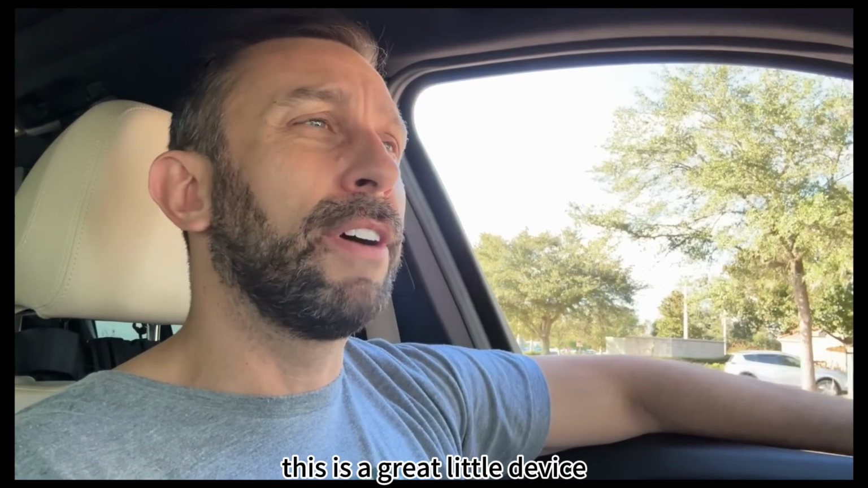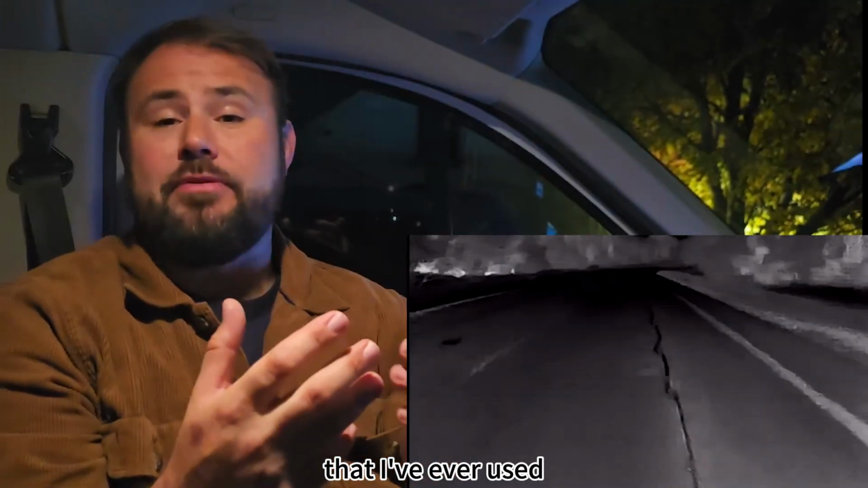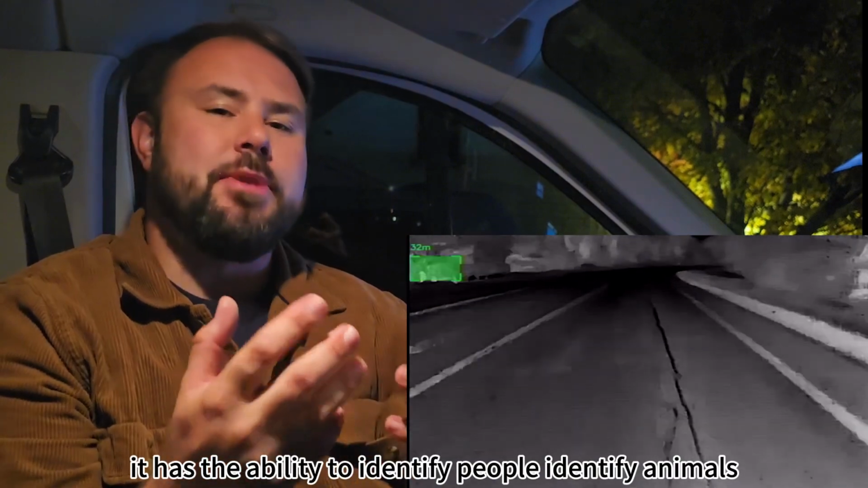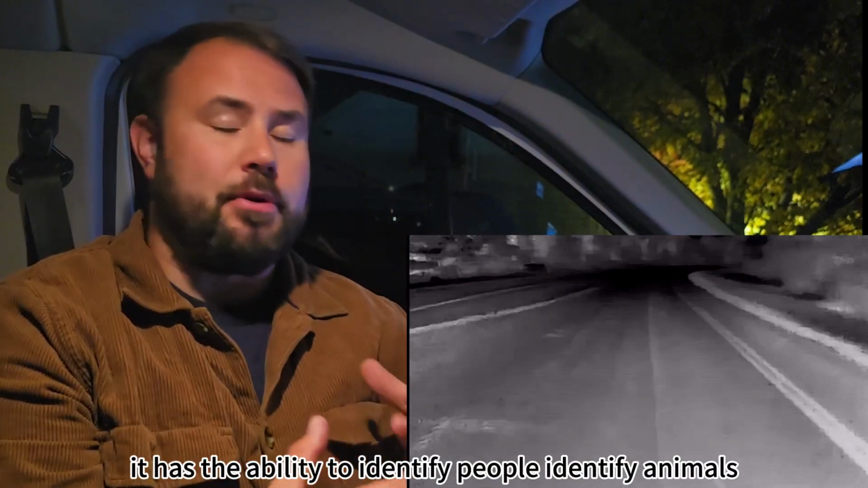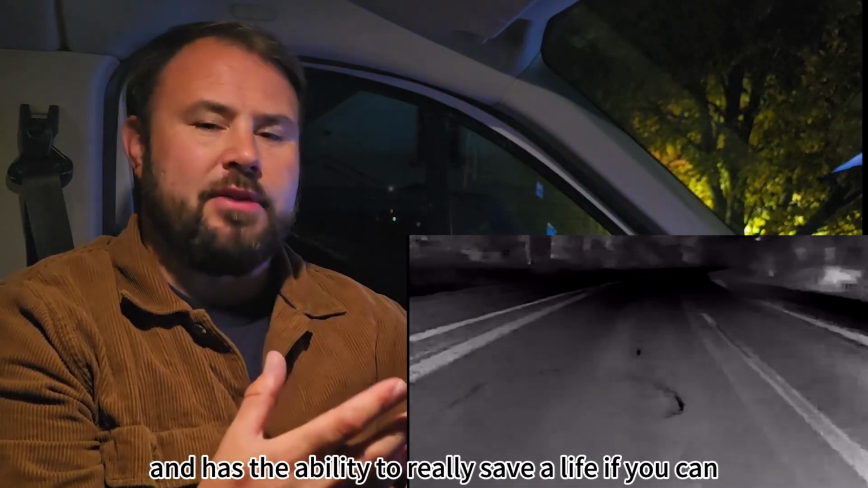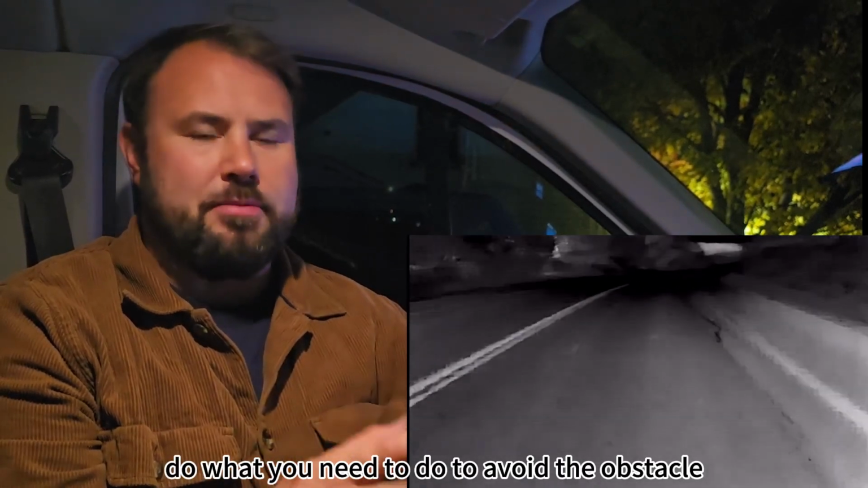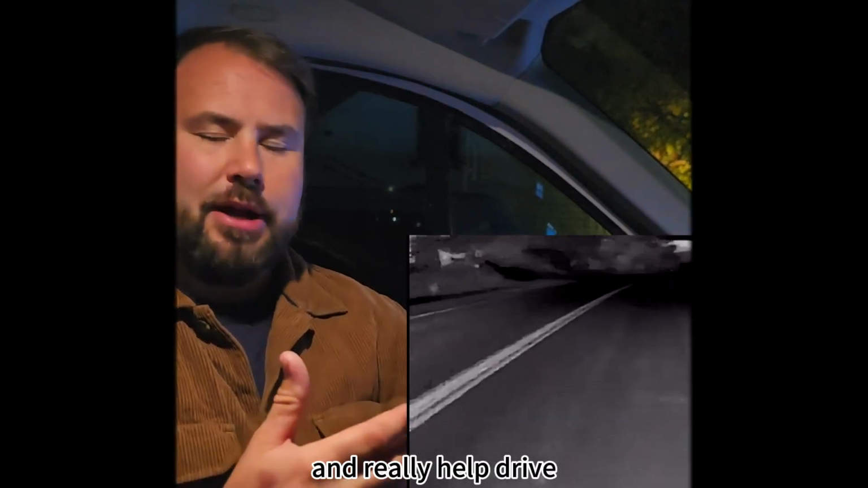This is a great little device, and it's just going to mount on your dashboard. It's the best that I've ever used. It has the ability to identify people, identify animals, and it has the ability to really save a life if you can identify it early, slow down your vehicle, do what you need to do to avoid the obstacle, and really help drive.